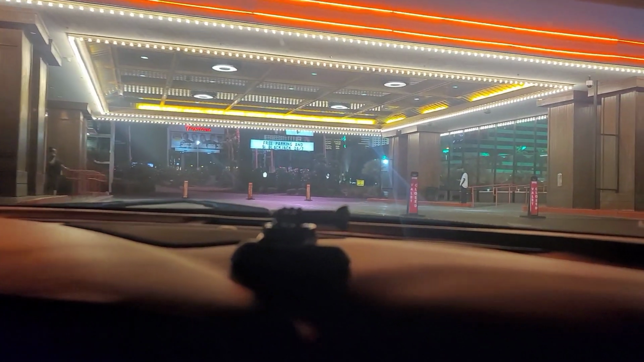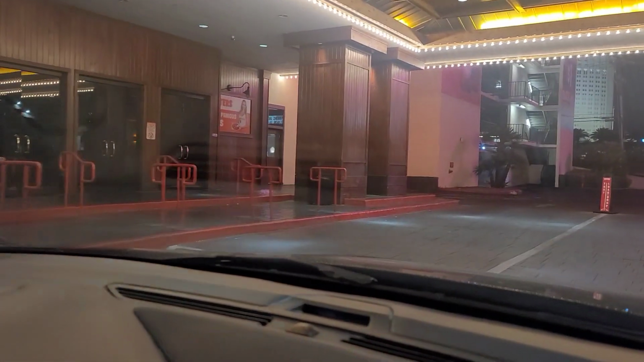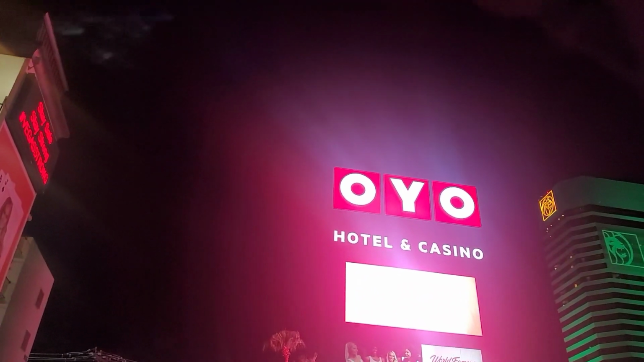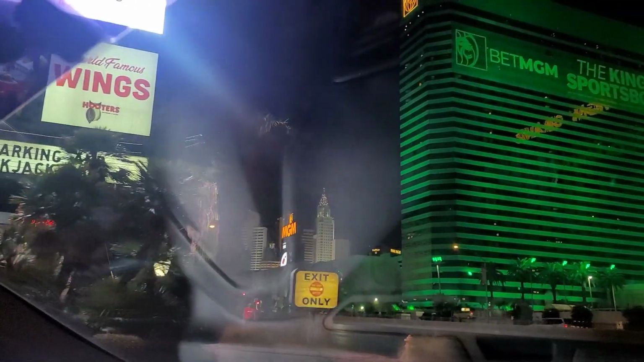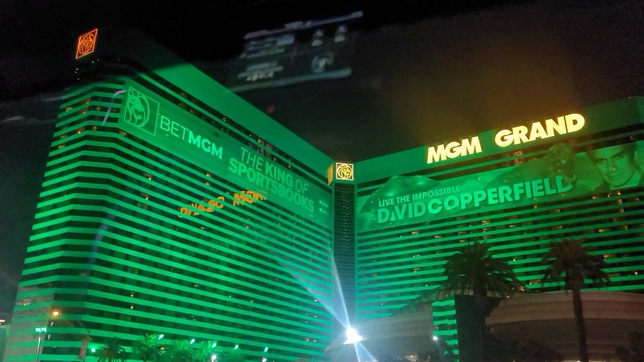Now they do have valet, I guess, or no, I don't see the valet person. Hiding tonight, although it does say that there's a valet here. And there's our entrance there. Definitely not too exciting here. Yes, free parking is hard to come by here. So we're gonna go across the street now and see the MGM Grand here.